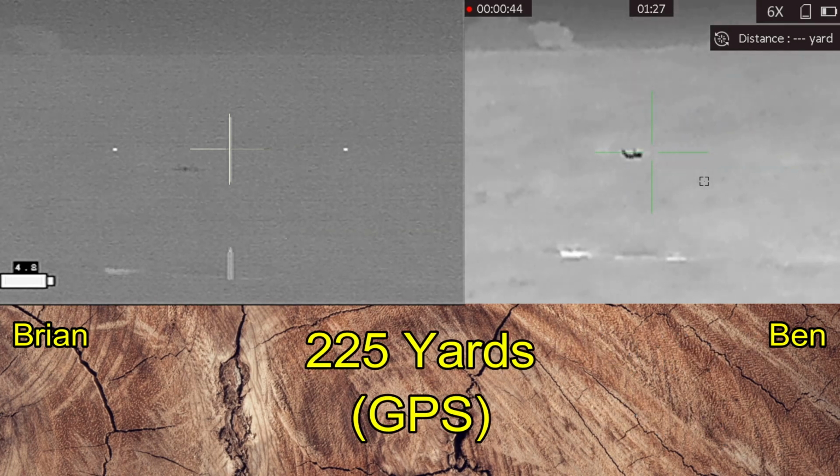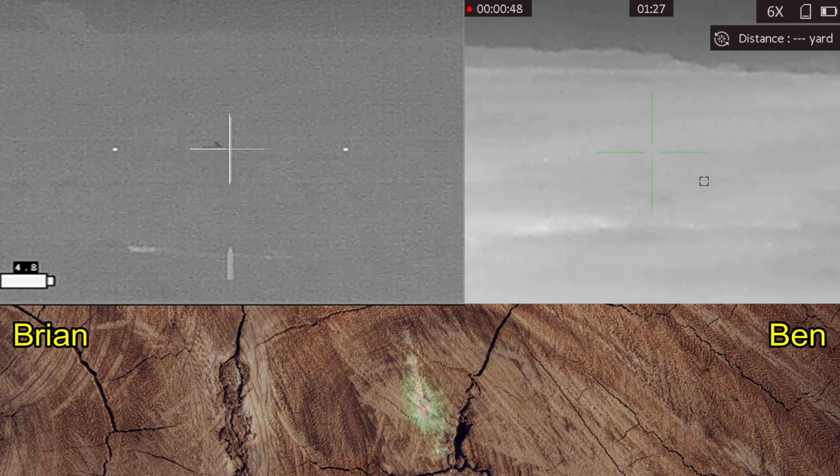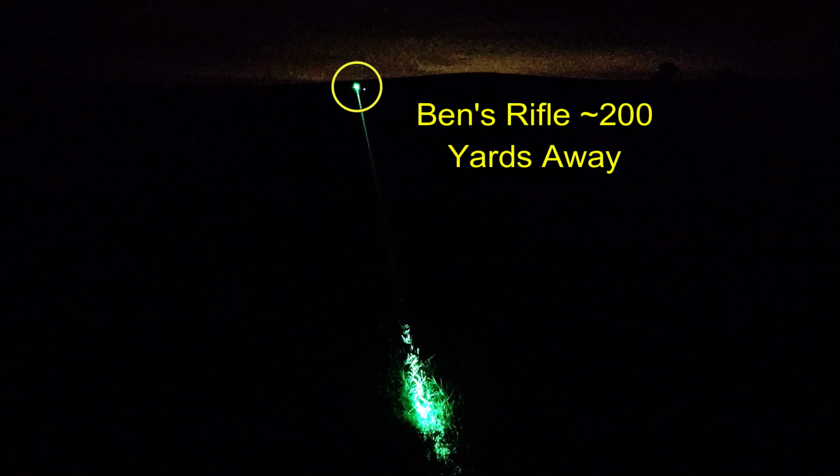And while I missed the stationary coyote, I hit the one on the move. Nice shot. And I think I've shown y'all this trick before. This is where we use the laser on Ben's rifle and his shooting sticks, and we leave his rifle in place with the laser pointing in the direction of where the coyote was. We unload his rifle, and we just follow the laser beam out to where the coyote is, and we find the coyote on the ground.